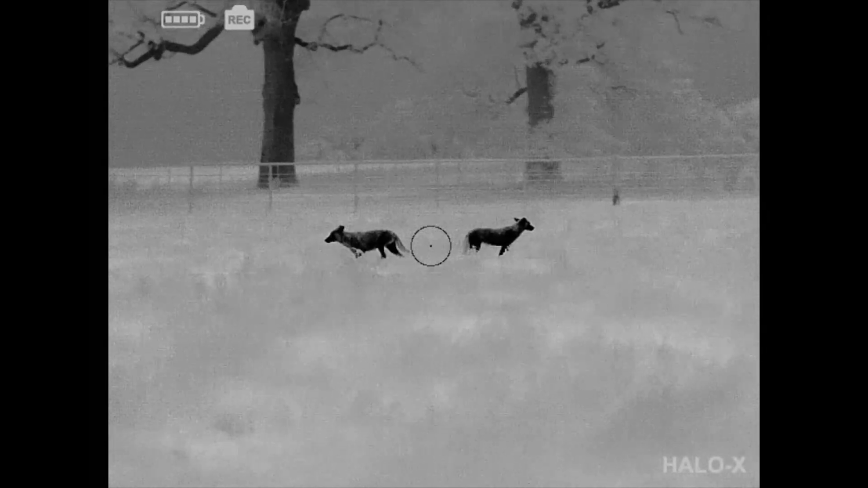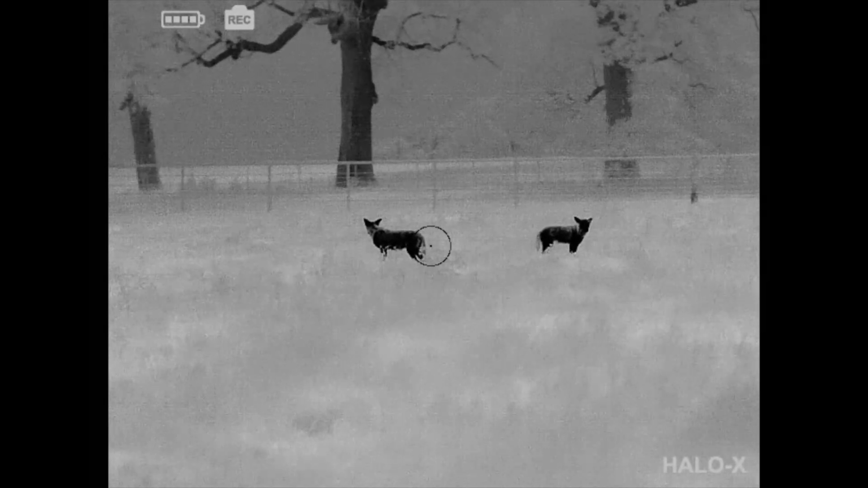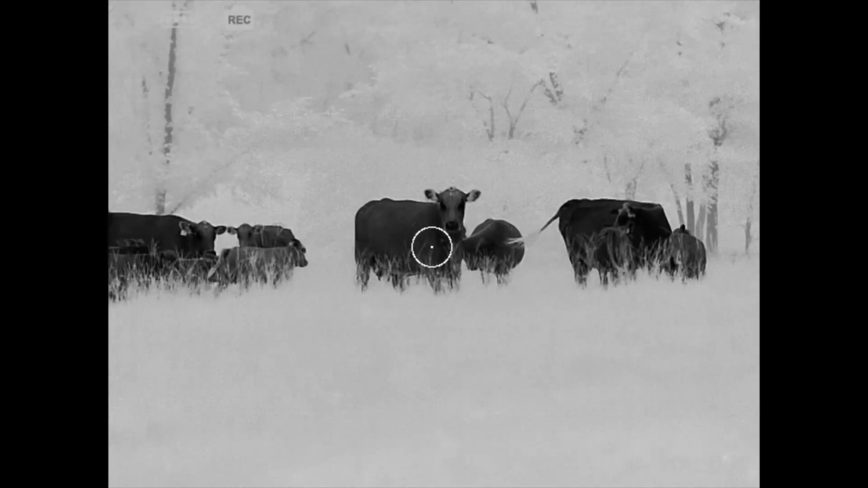It weighs about 37 ounces. It has 8 different reticle choices. A lot of people want to know what those reticle choices are, so there's 8 of them. And it has what they call 4 operating modes. So it's not a color palette, but operating modes, meaning it does have black hot, white hot, a white edge detect and a black edge detect.